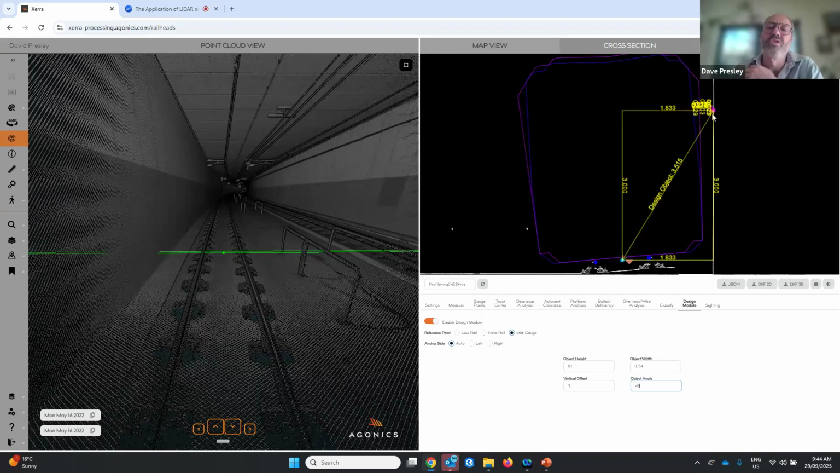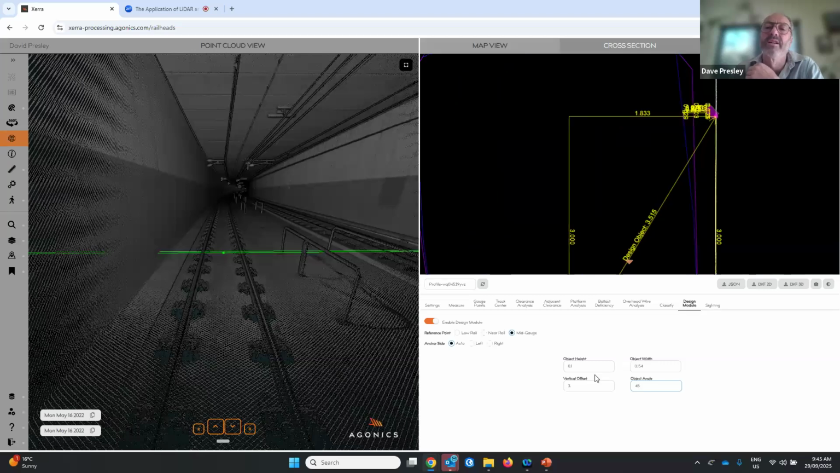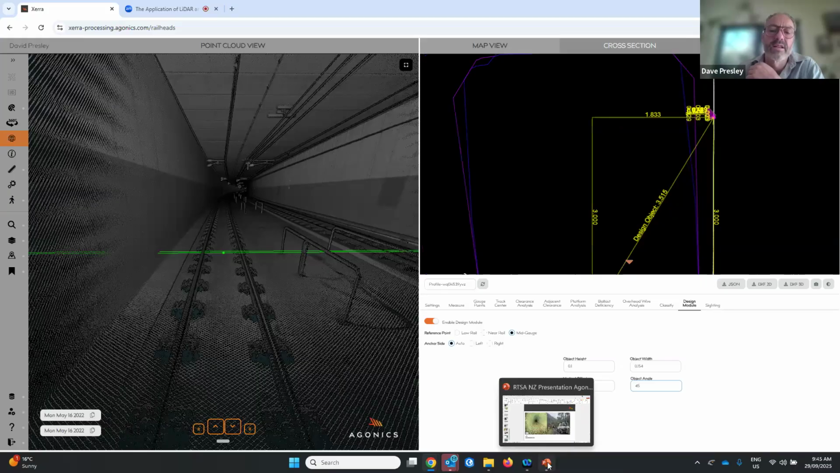Then a longitudinal plot could be prepared showing the height and the type of the standoff as a longitudinal chart, so that clearances could be maintained across the full installation. So that's an example of that.